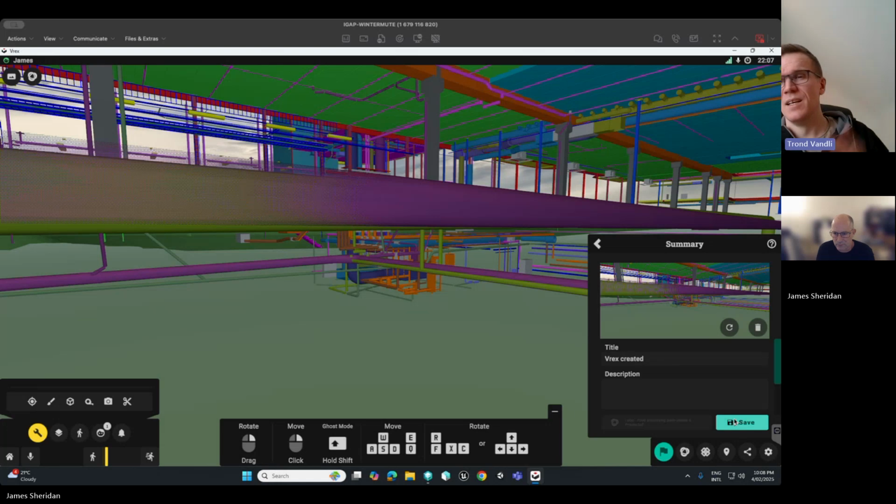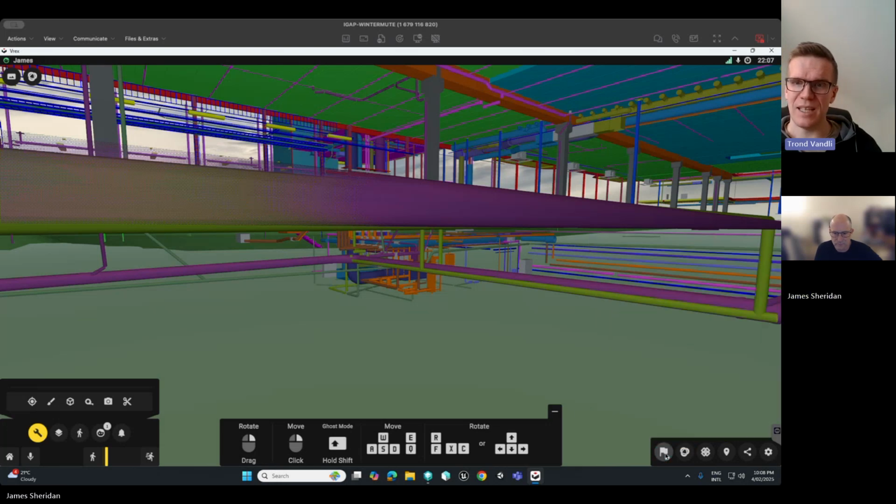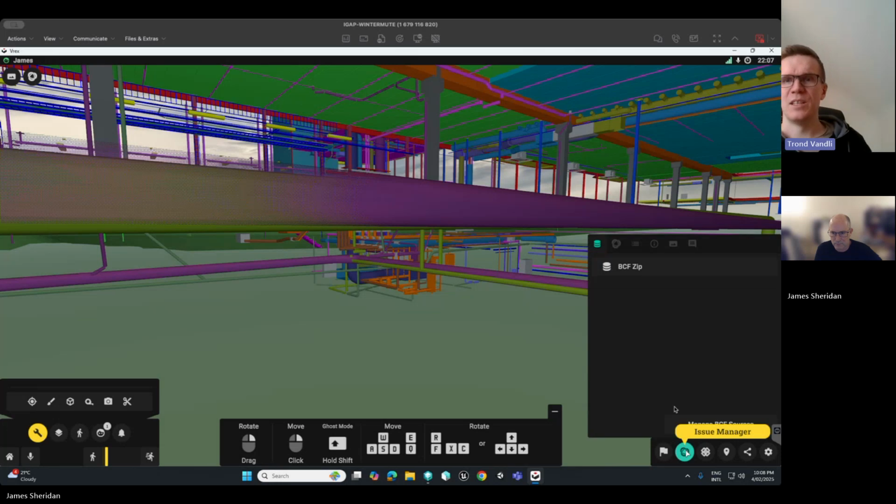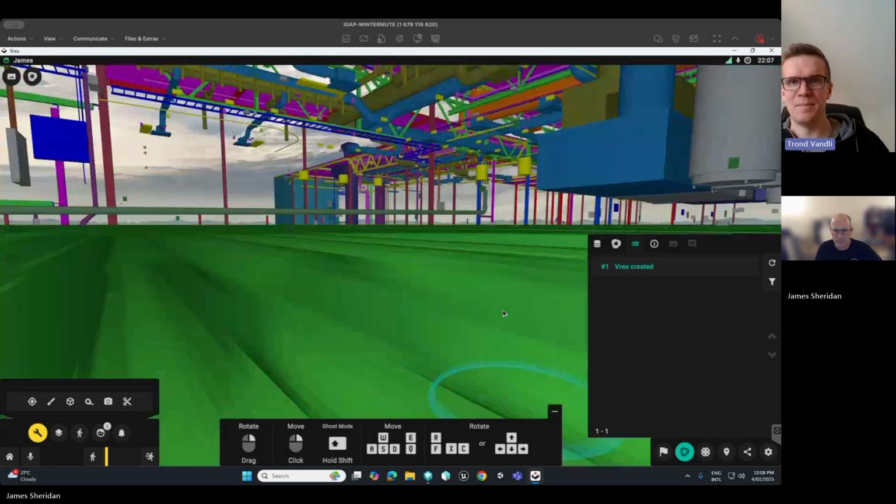Just click next. All the details here are just in case you use a management system at one location. You can just go to the second button there, the one that looks, there we go, issue manager. You go into the BCF zip. Before this makes too much sense, I would advise that you navigate away from where you are, just so that you see how it works. So just navigate anywhere. Yep.